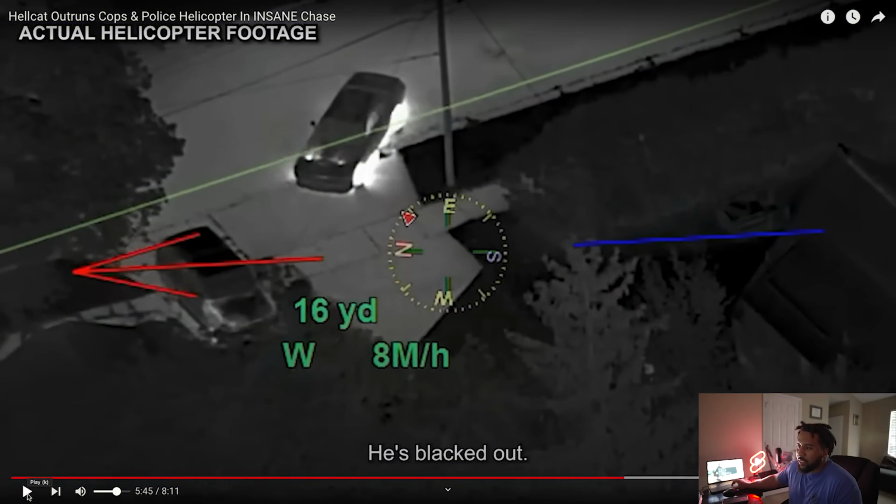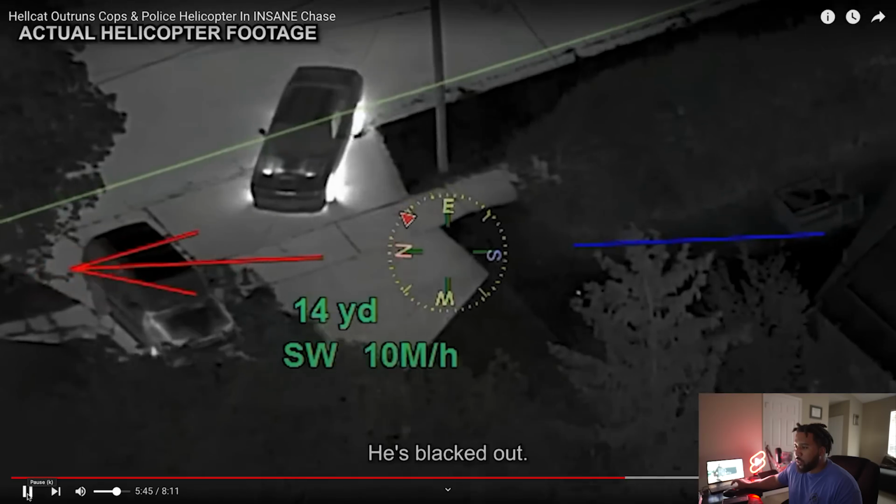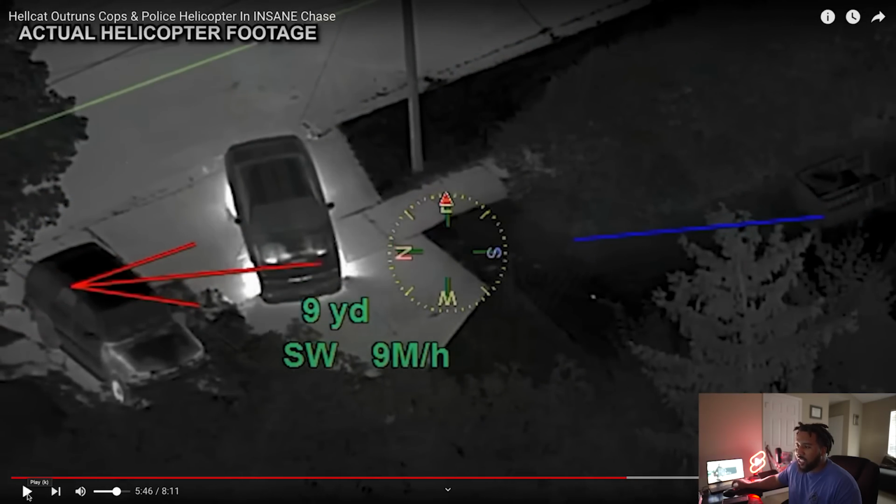And then, of course, this is when things get stupid. There's always at one point in any police chase when the driver does something stupid, right? And this is the stupid part right here. Blacked out. So he's blacked out, no headlights, no taillights. Look at that engine glowing. Look at that supercharger, baby. Look at the wheels right there. Look at the tires. Look at the brakes.